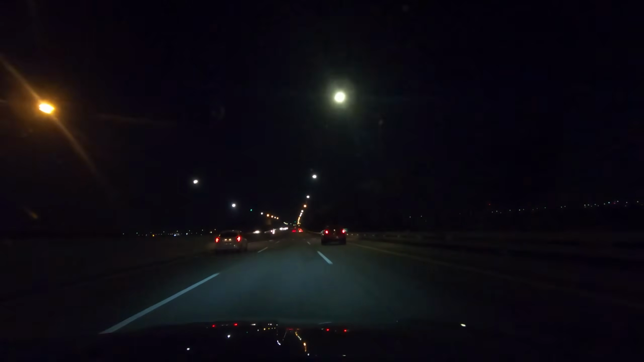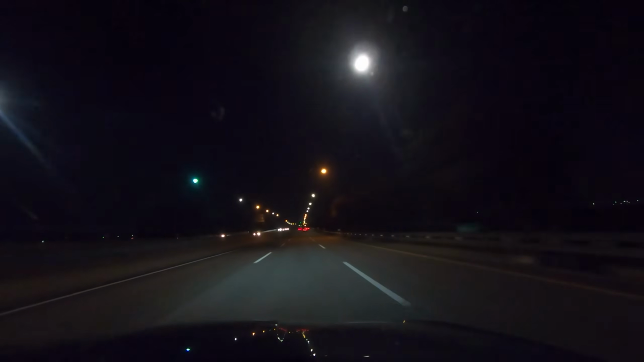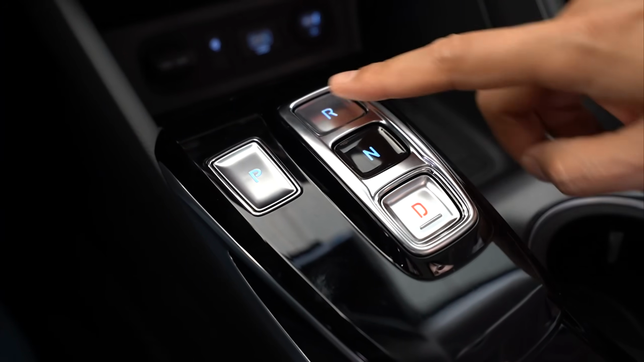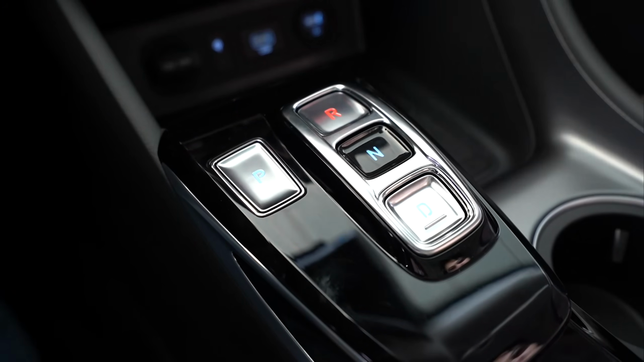So this Sonata Turbo feels very stable even at high speed. If you do really go fast, yes, you can feel the wind noise coming from the bottom and around the windshield, but it's pretty adequate, I think, for a family sedan of this size. And I really do like the 8-speed automatic from this turbo.